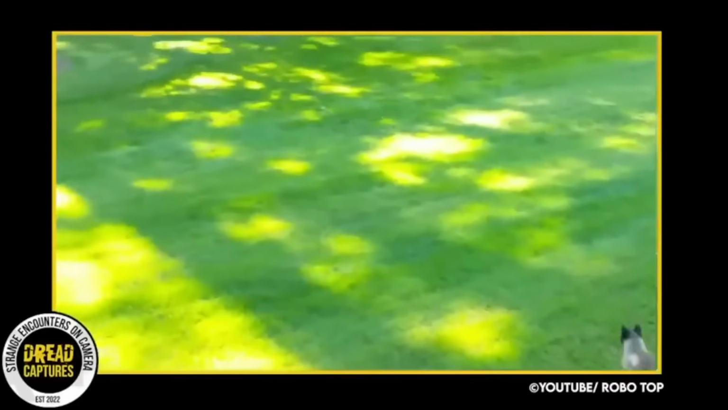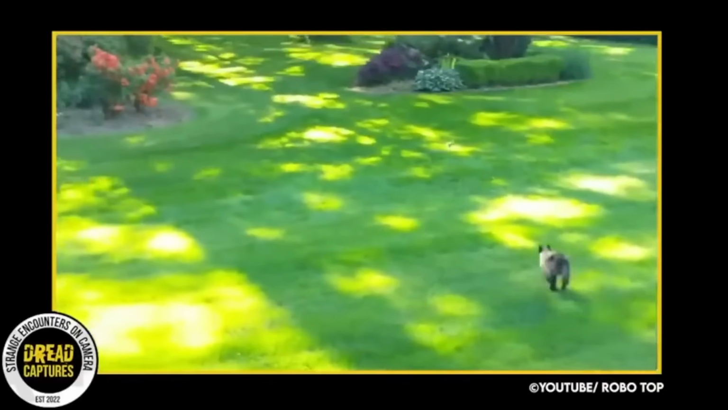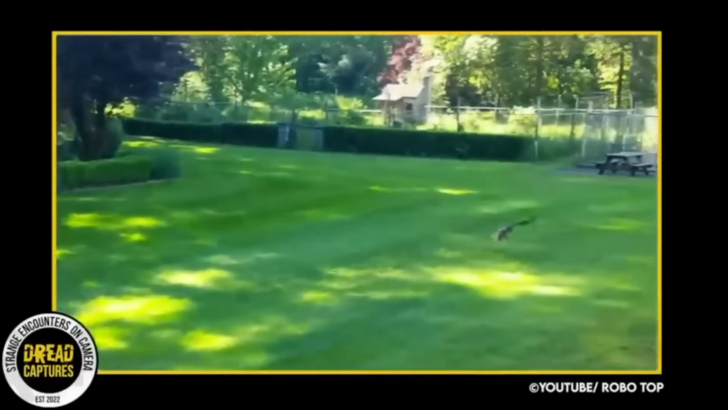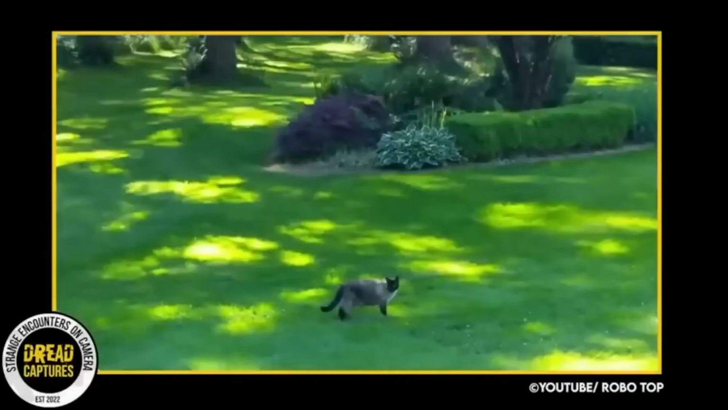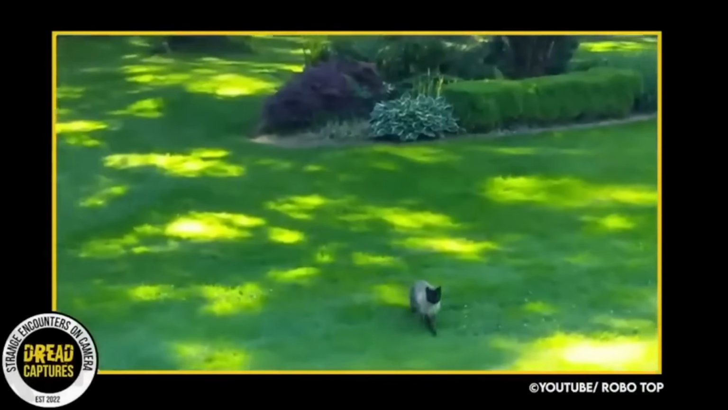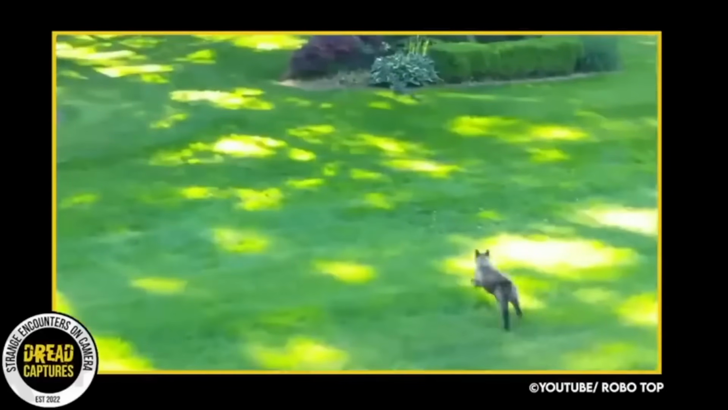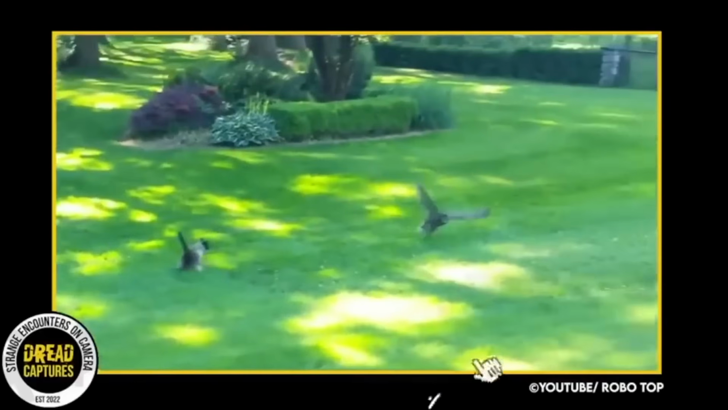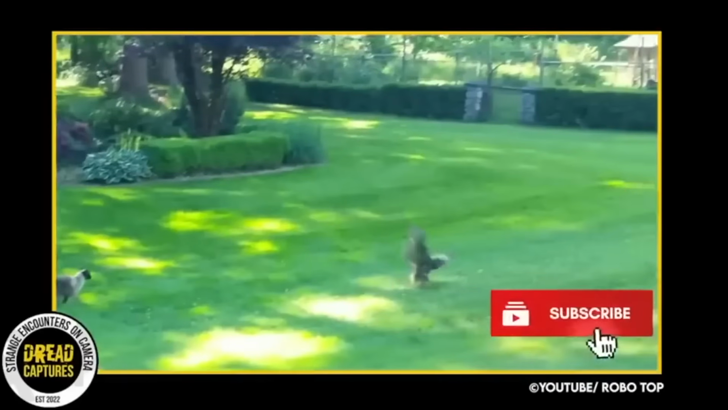And just when it looks like the bunny might get away, you've got to be kidding me. A hawk swoops by and snatches up the very, very unlucky bunny. Man, what a crazy turn of events, and it's very easy to see why having a bird's eye view lends such an advantage.